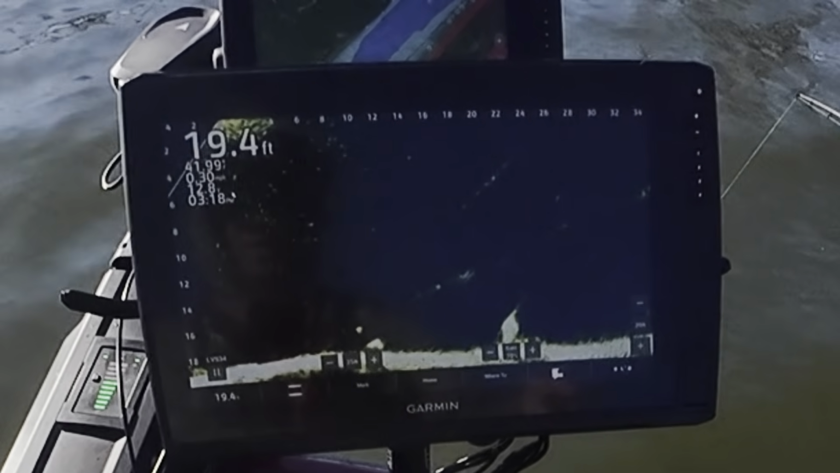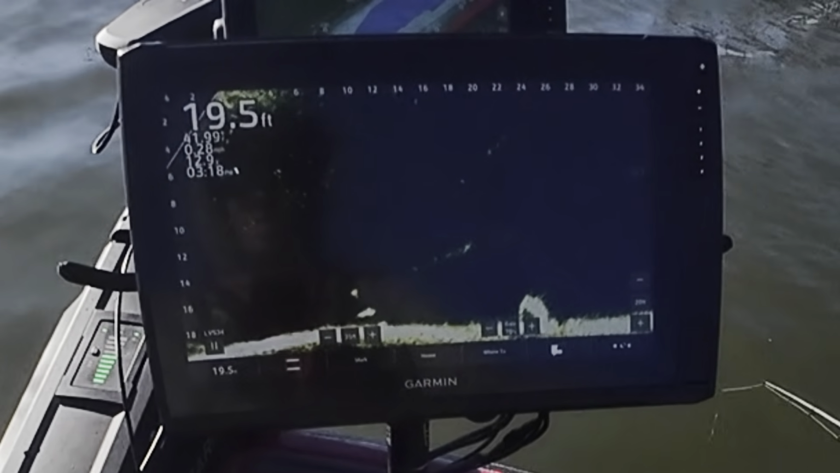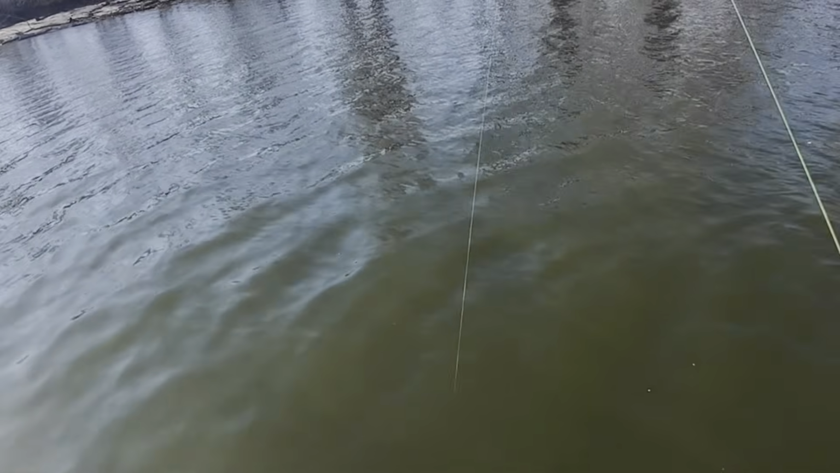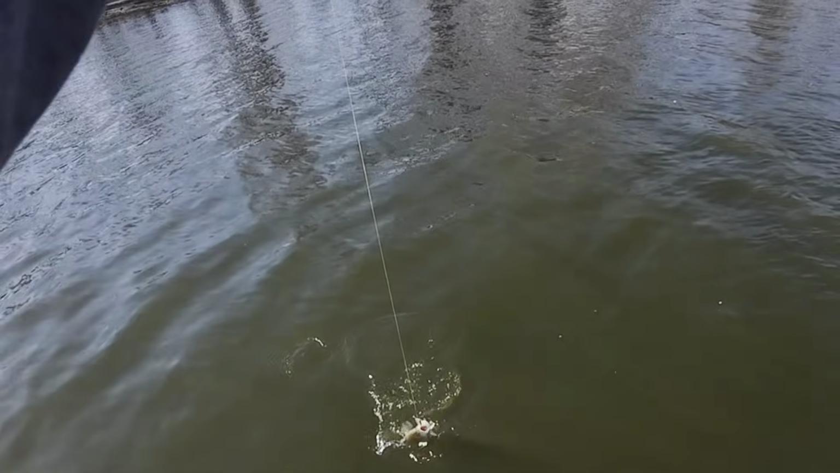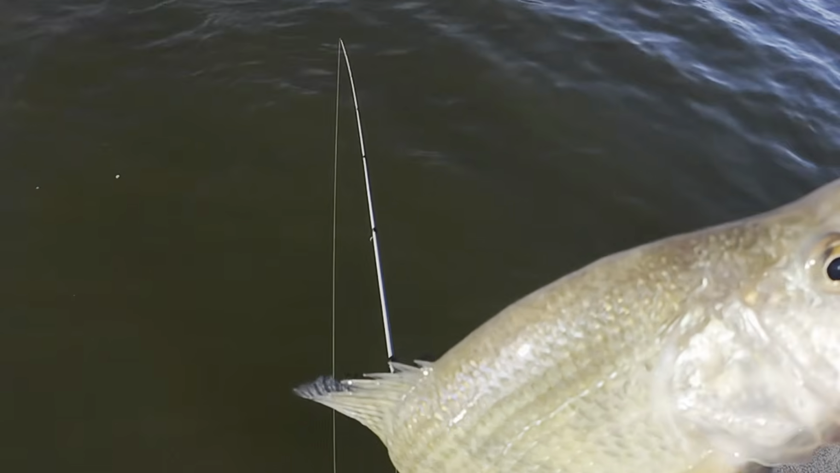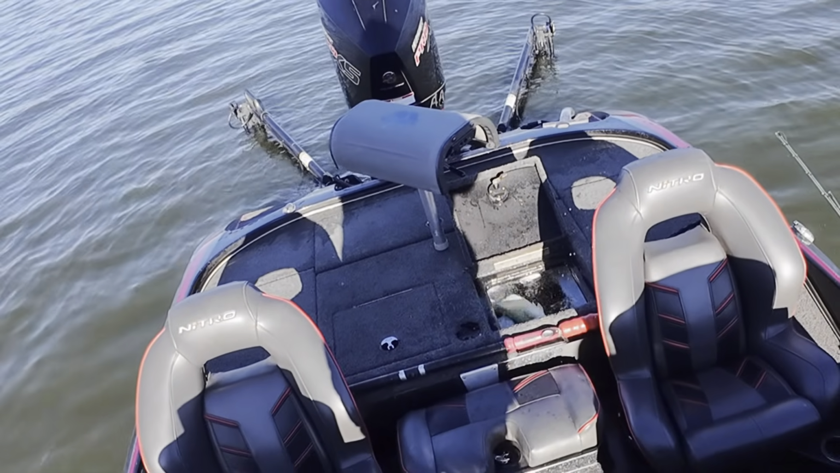There's a decent one right there. Come on. Come and get it. Here he comes. Got him. Decent white. I believe that wraps up my 15 fish limit. Yep.